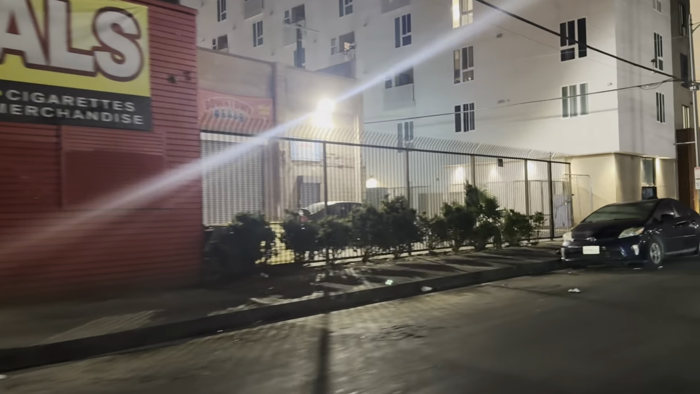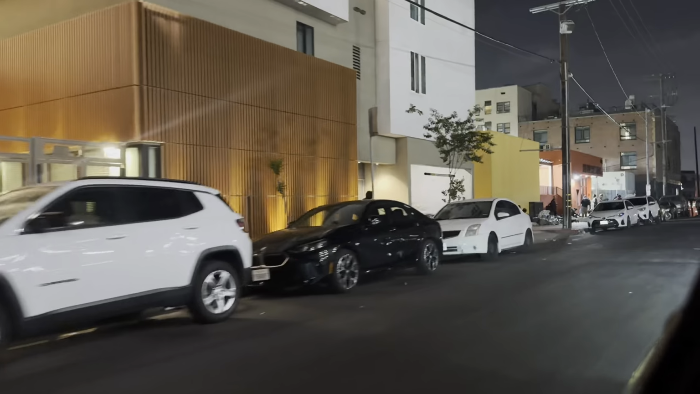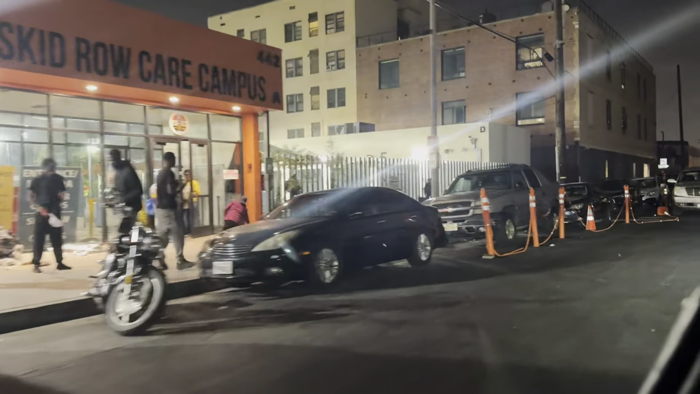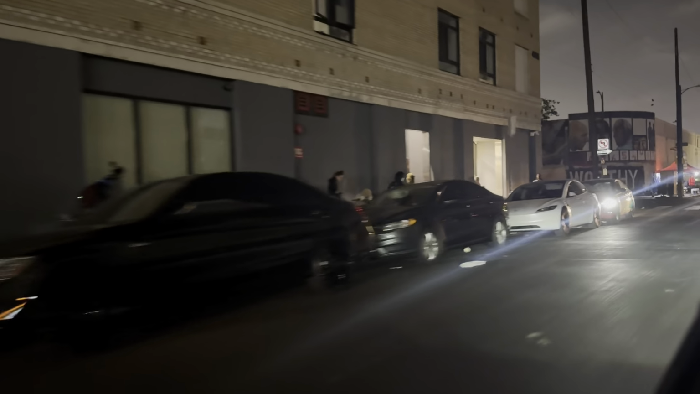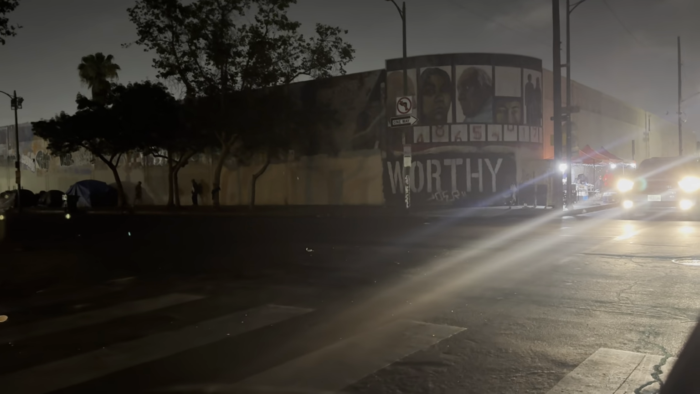Now, this video overall is about 2 times speed, and what I did is I sped it up and I'm doing a voiceover. Now, if you look to the left right here, you're gonna see a bunch of guys. When I drove through here with my camera out the window, these guys were yelling, they were cussing, like, what are you doing here? Who are you? Get back over here. At one point, one of these guys started to chase me.